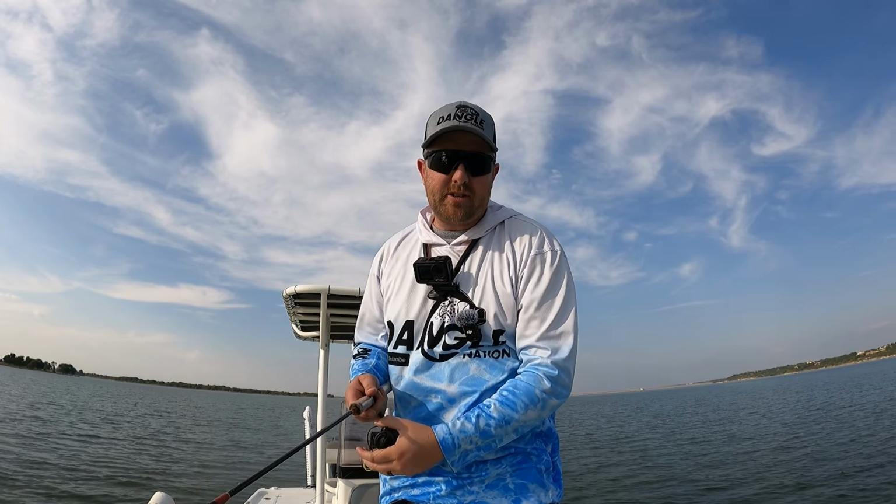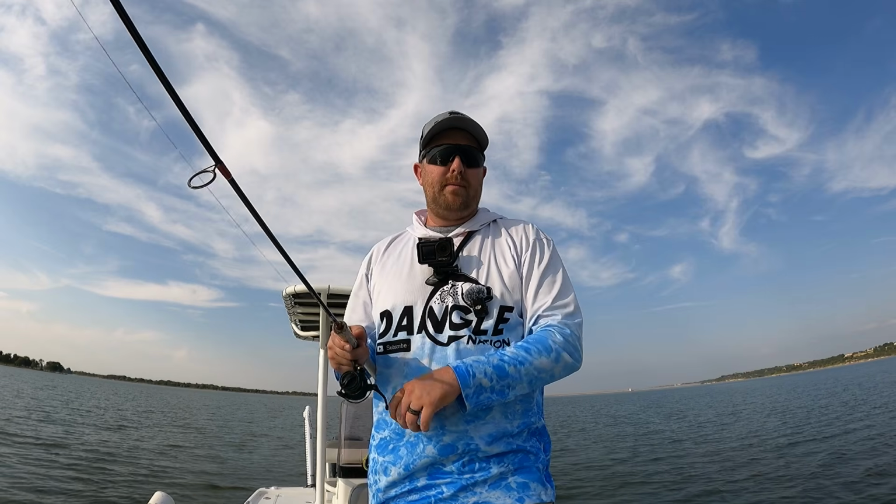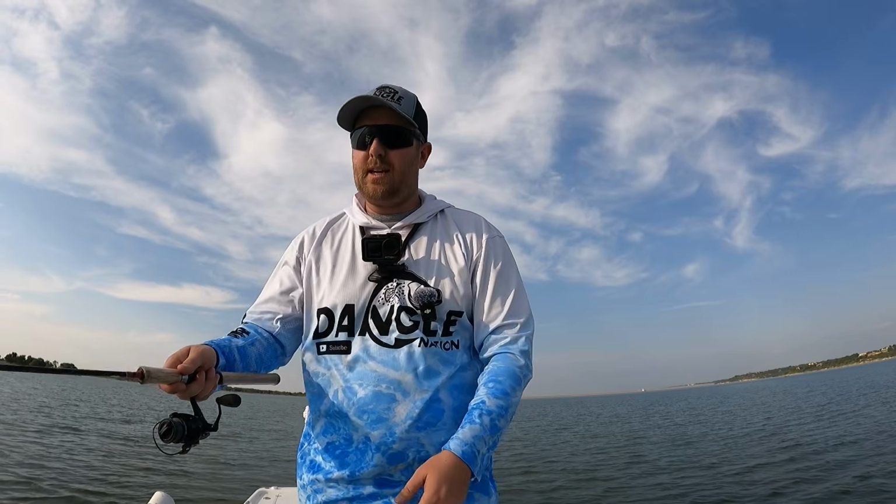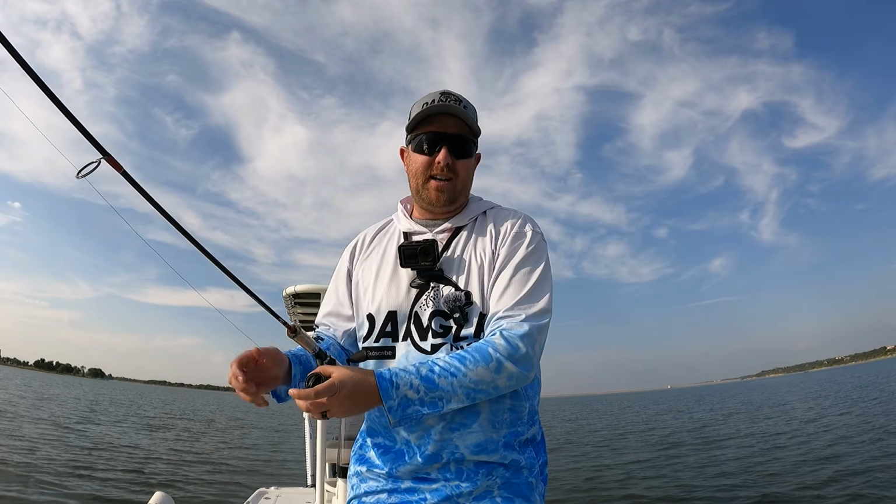The bait is typically on the wind-blown bank, so make sure you head over to the wind-blown bank if you can and check it out. If not, do your best. Maybe the wind's swirling and it's pushing some, but definitely don't stick with your summertime depths. They're going to be moving shallower and they're going to be moving constantly.